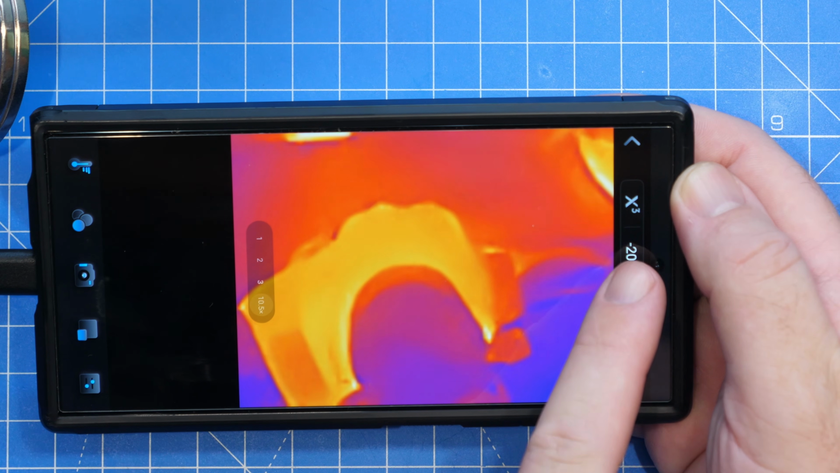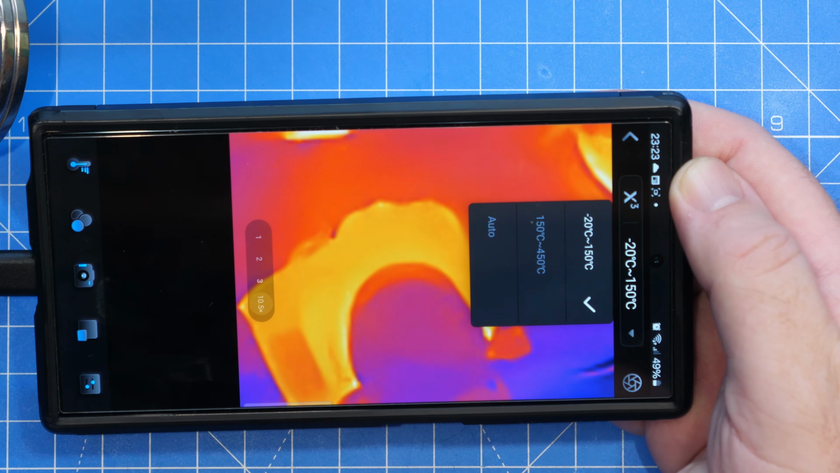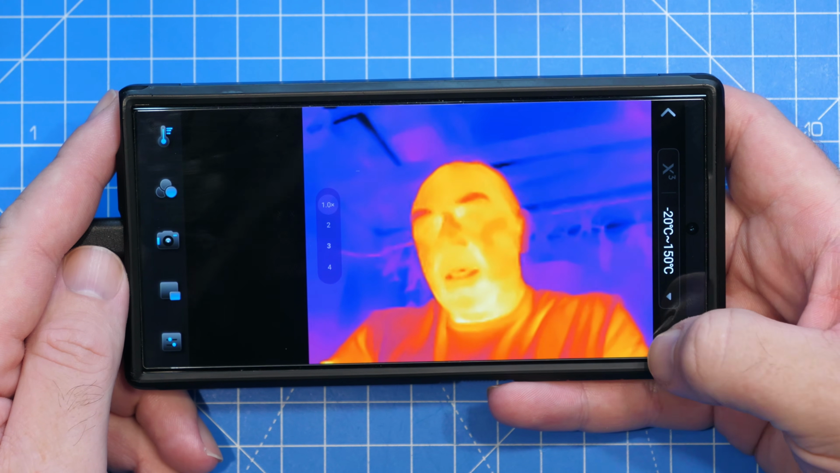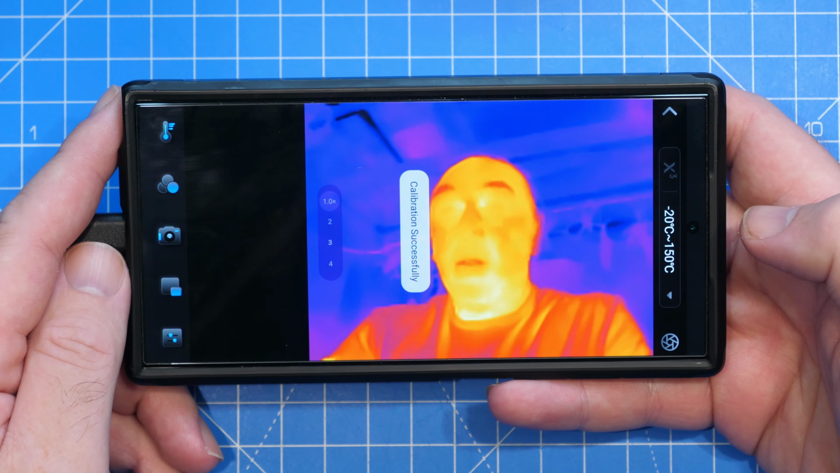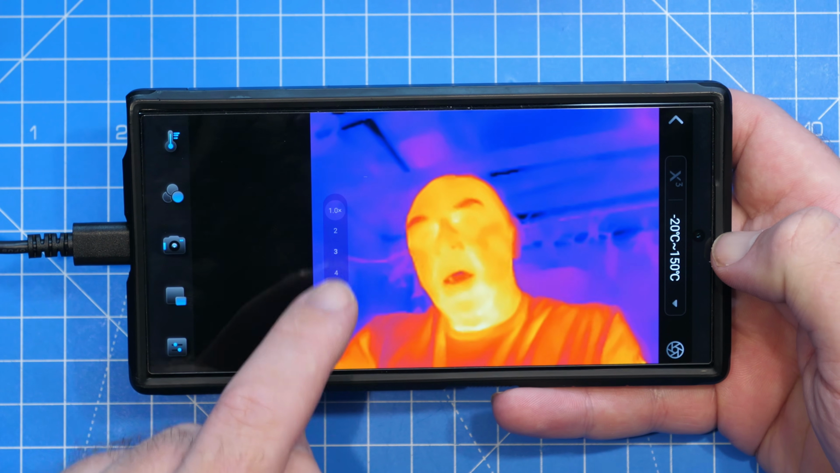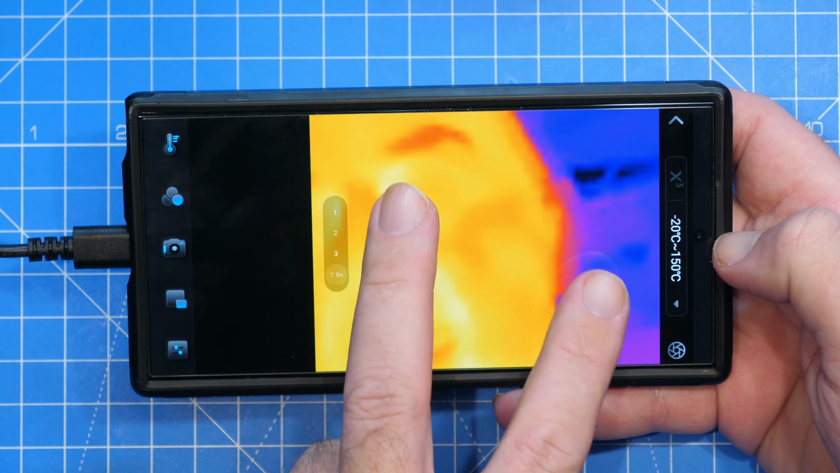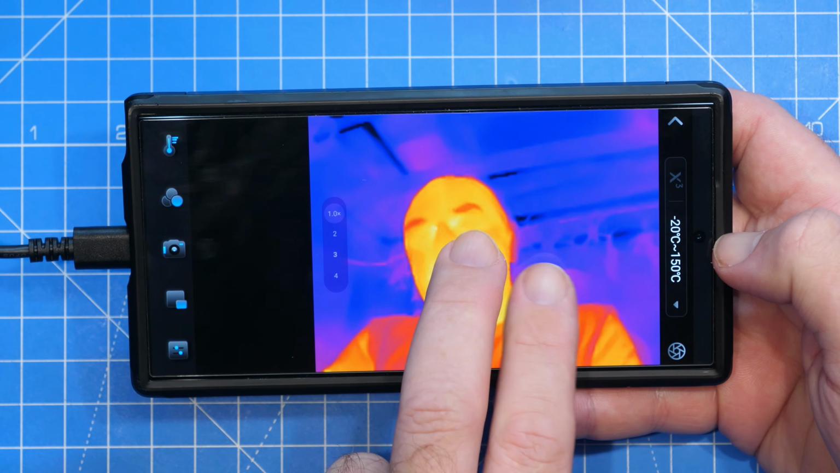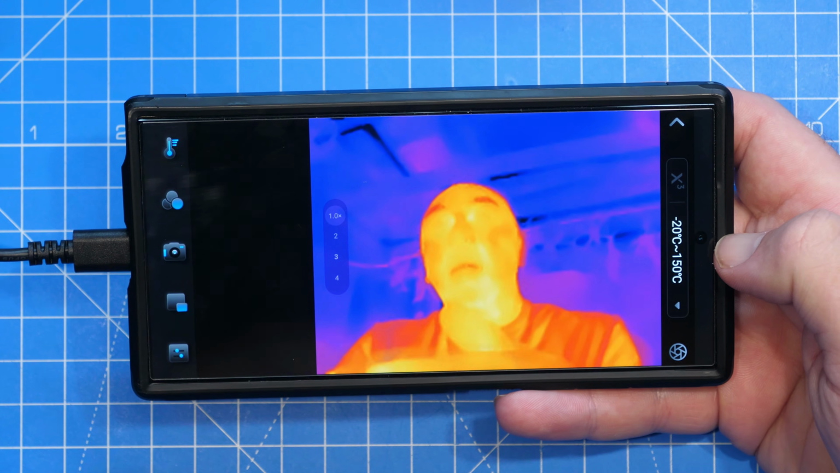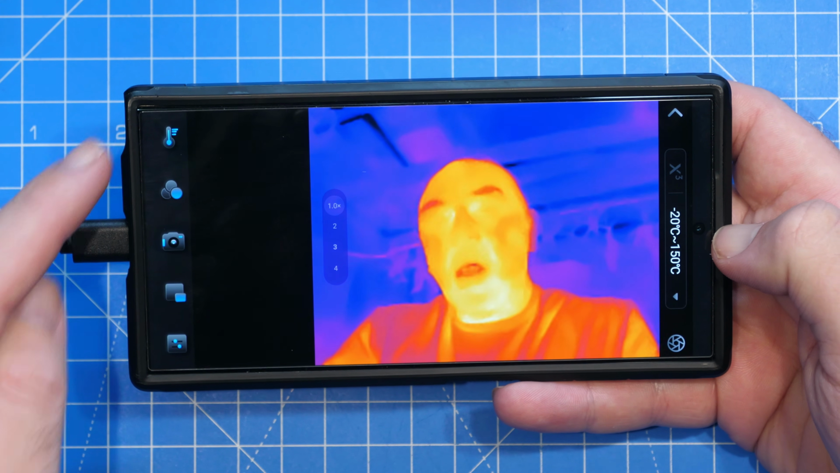Next to this, we then have our temperature measurement range. We have -20 to +150, 150 to 450, or auto. You've then got your shutter button down here, which is our calibration for the current temperature range we're looking at. And then we've got our options down here with our zoom being shown in the middle. Zoom is simply done by squeezing in and out on the screen. This is a digital zoom, not an optical zoom, so that's obviously going to go down in resolution as you zoom in. Down here then, we've got our features.